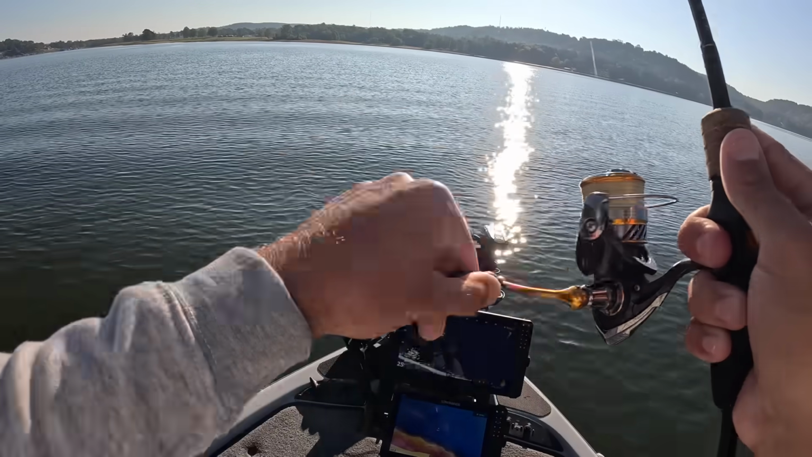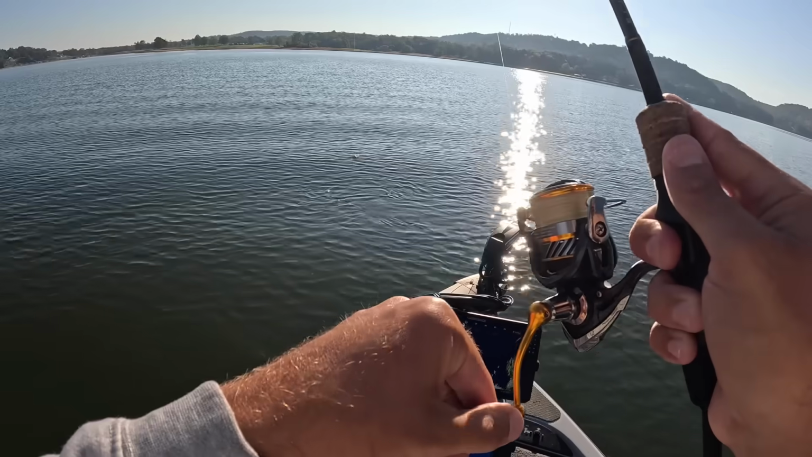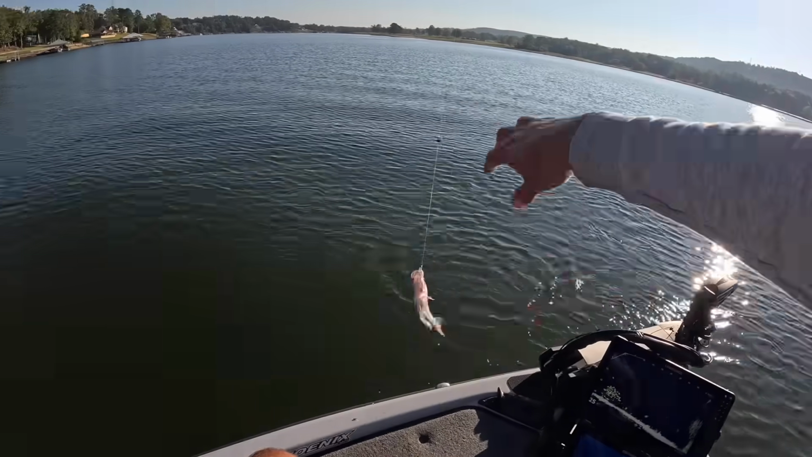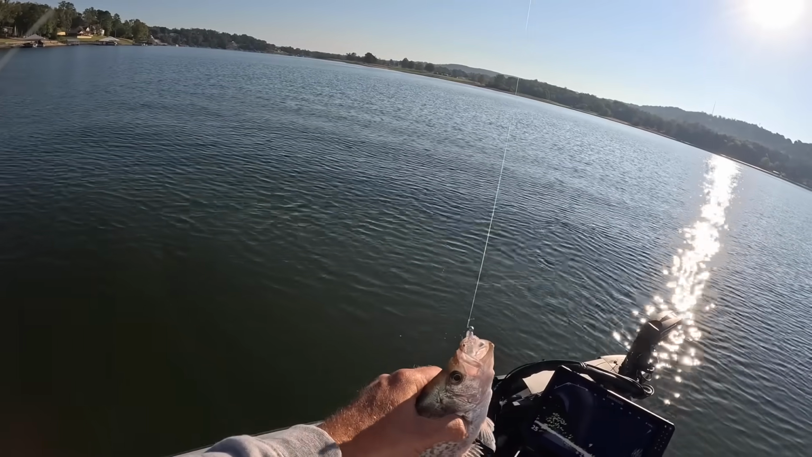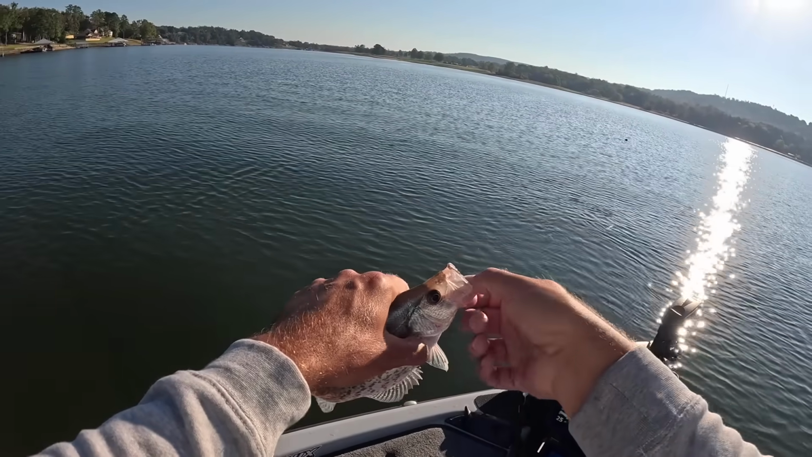Now look at that. Them fish just started biting all of a sudden. That is crazy. I sat there for 5 minutes trying to get one to bite, and now 3 casts in a row, I got a bite. That's another small one, but there's some big ones in there. We'll get some more of them big ones.